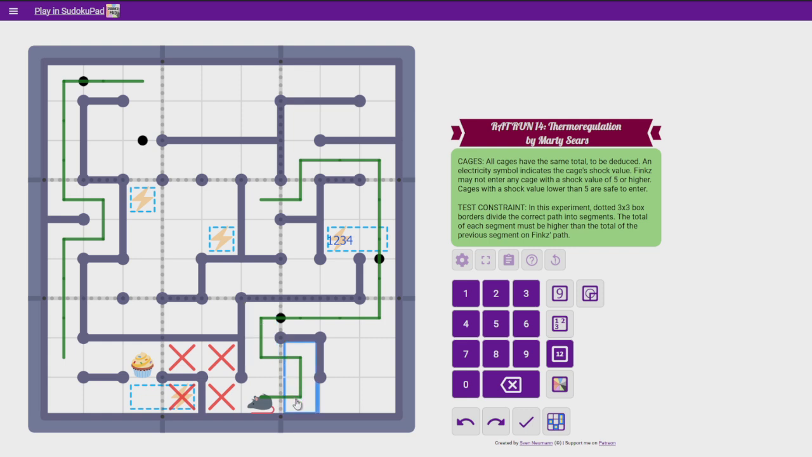For example, this could be a 1, 2 pair. That would be 3. Well, this could be a 4, 1, 1, 2, 2. I think that works out, yeah. That's a very convoluted path, but it would work.